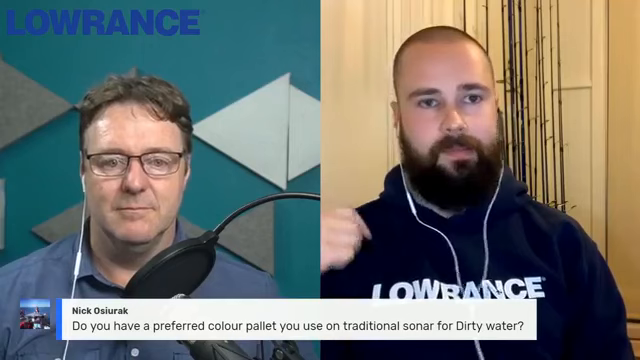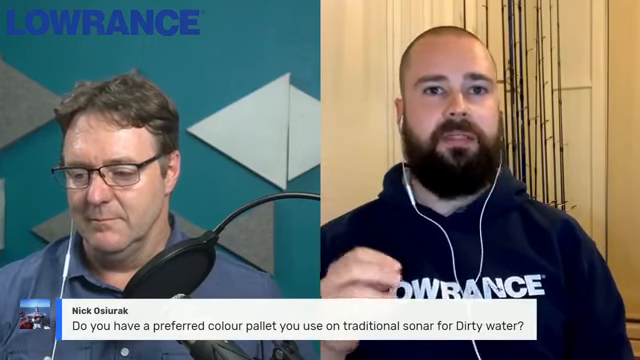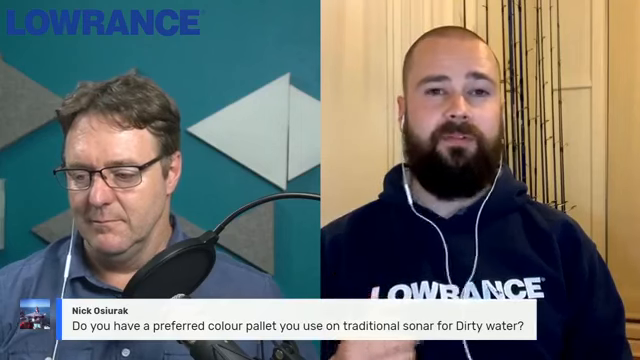So weed patches, trees, shrubs, things like that. They really come through nice and clear as green. And it's also a really good benefit for those guys that fish for things other than just brim. So for the guys that are fishing for whiting out in the bay, the calamari, it's a fantastic colour palette. And obviously for the guys who fish for bass, whether it's in Australia or overseas, a lot of that vegetation is really important for them. So I think colour palette 13 is a fantastic traditional sonar palette. There we go.